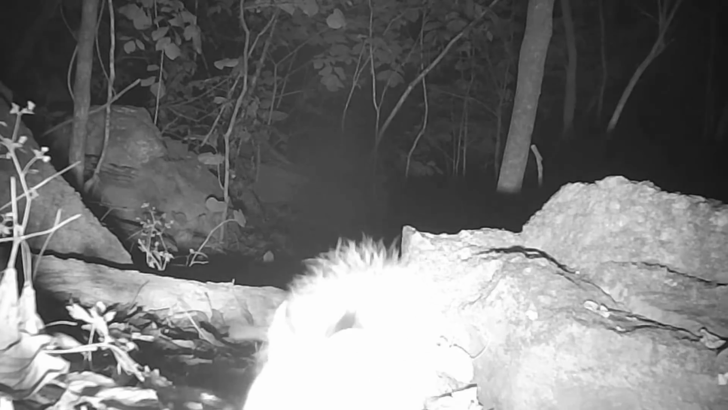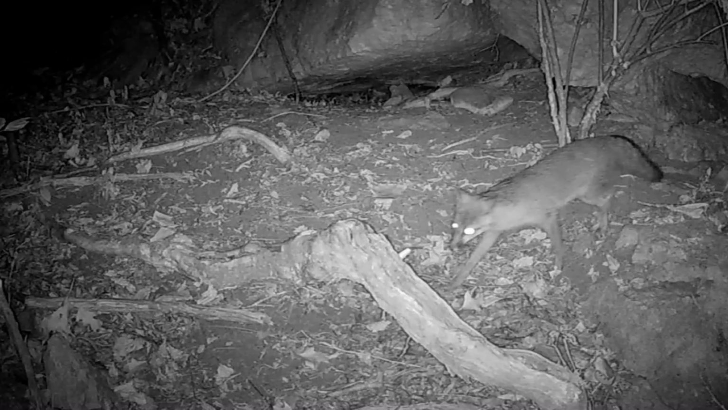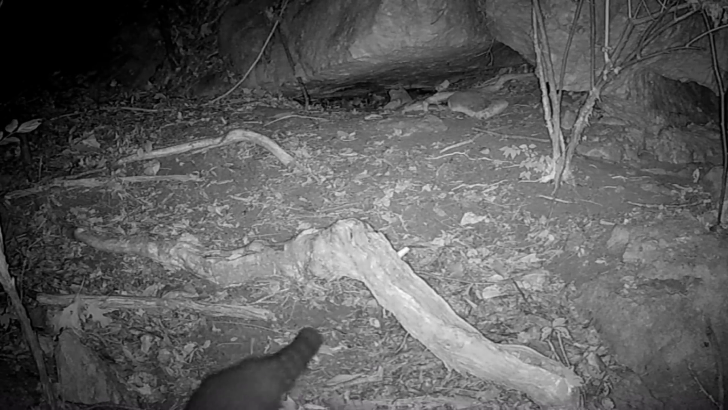There he is coming back. They just come and go. And up the rock, there's Freddie or Betty moving through. Can't tell. Making their round. And the coon. Normal stop.